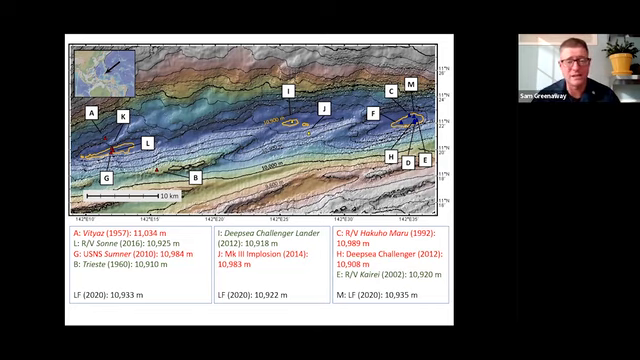For example, the Trieste dove in the western basin, and they observed a depth of 10,910 meters. The positioning was relatively crude. The little triangle over here is the reported position. Clearly, they weren't there because they got down a lot deeper. This is the 60s. They didn't specify their positional uncertainty, but it's possible that their positioning in the global frame was largely done with celestial navigation.